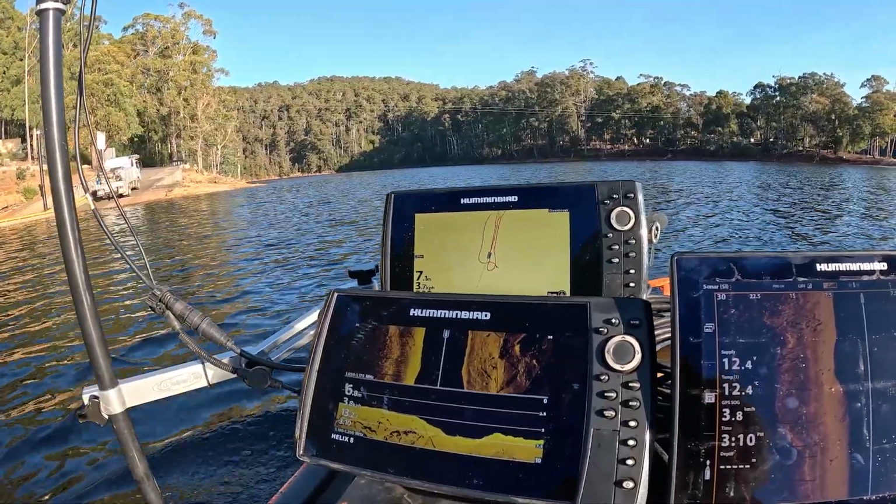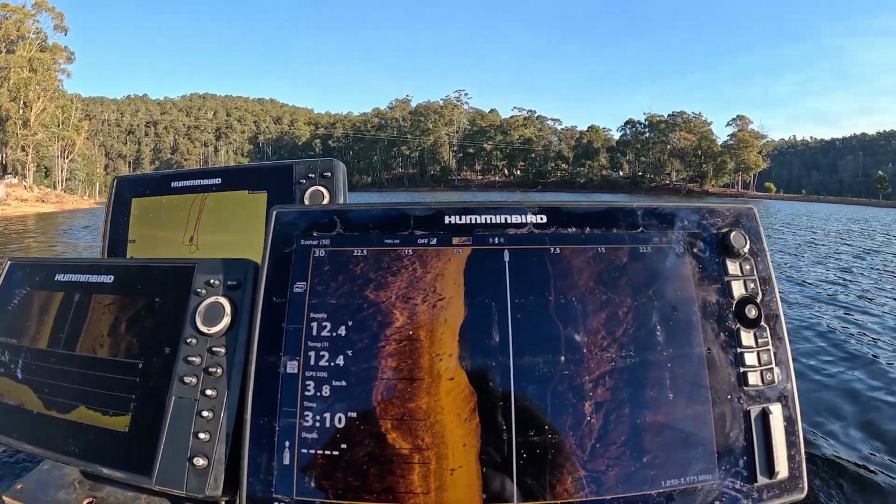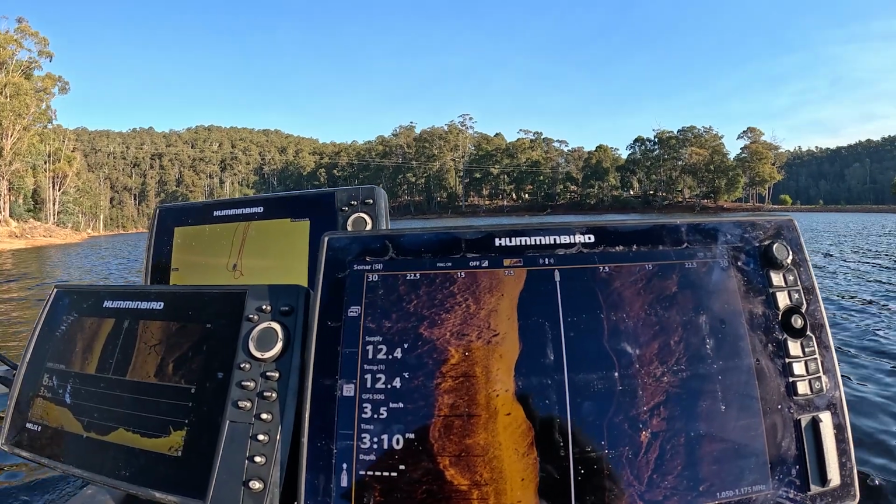Straight a line as we can. Different shadows, different angles we hit it to give us a better understanding of what's actually underneath us too.